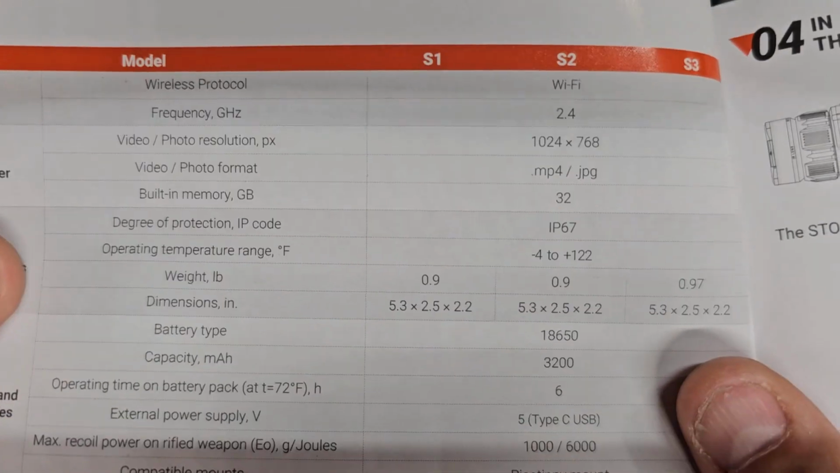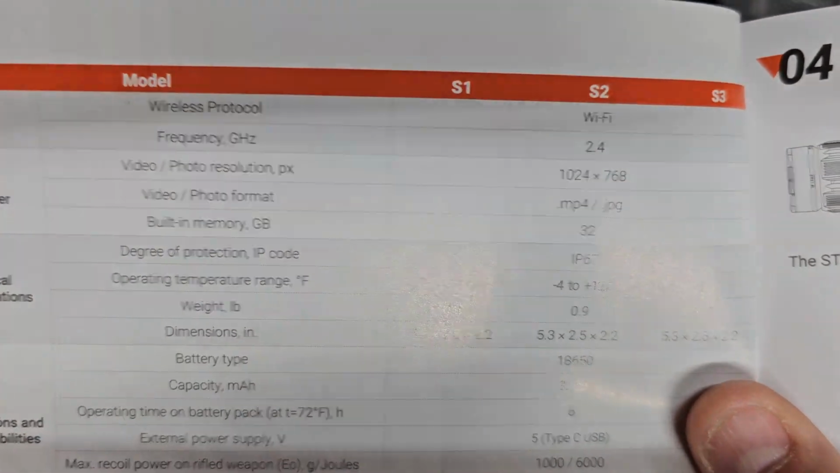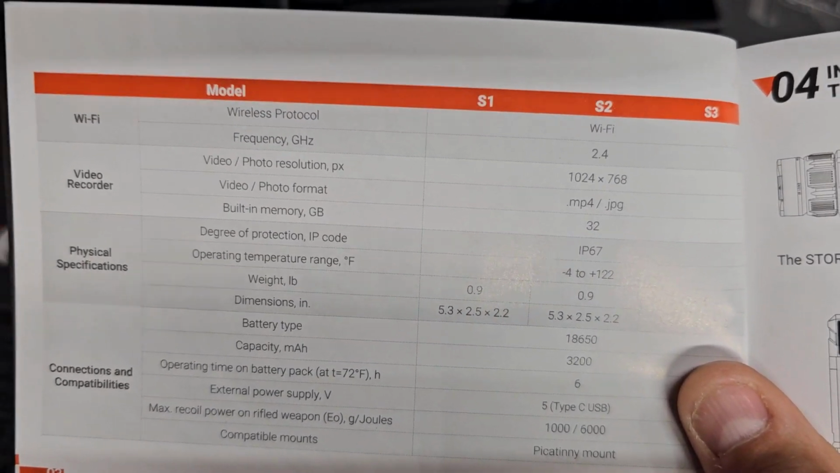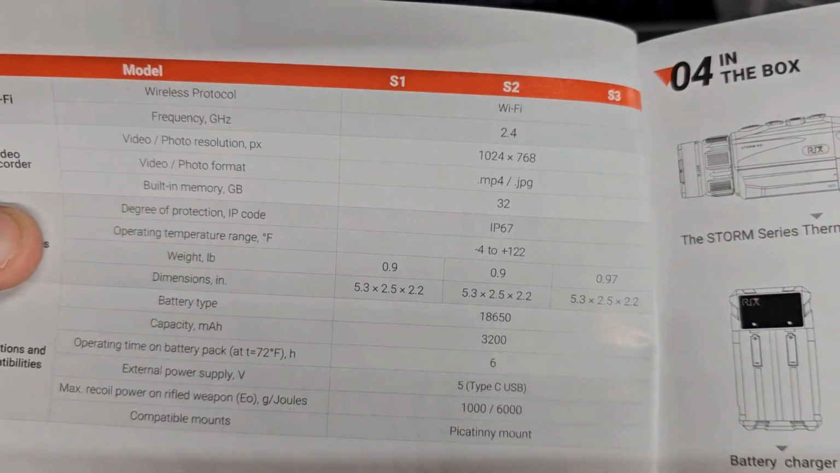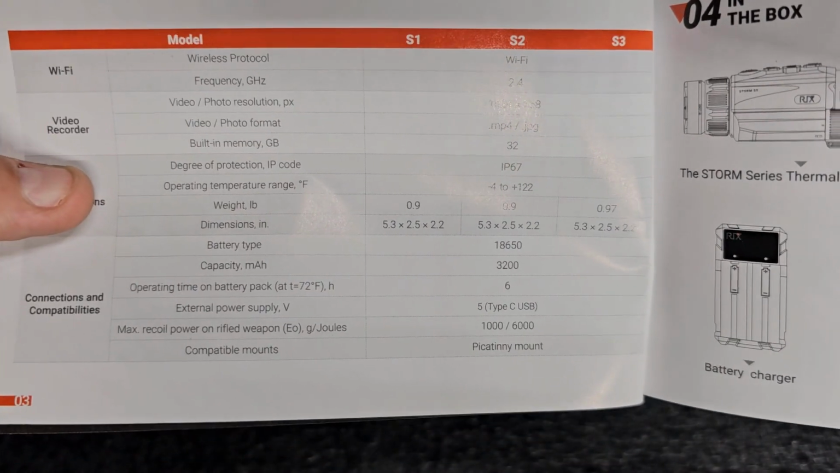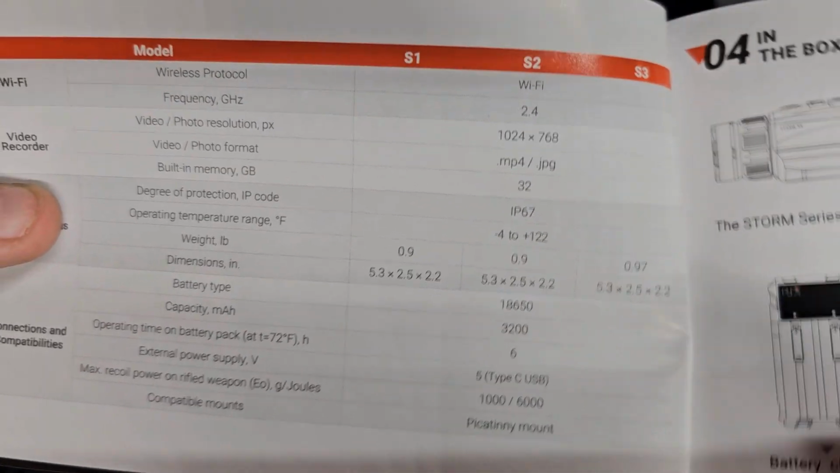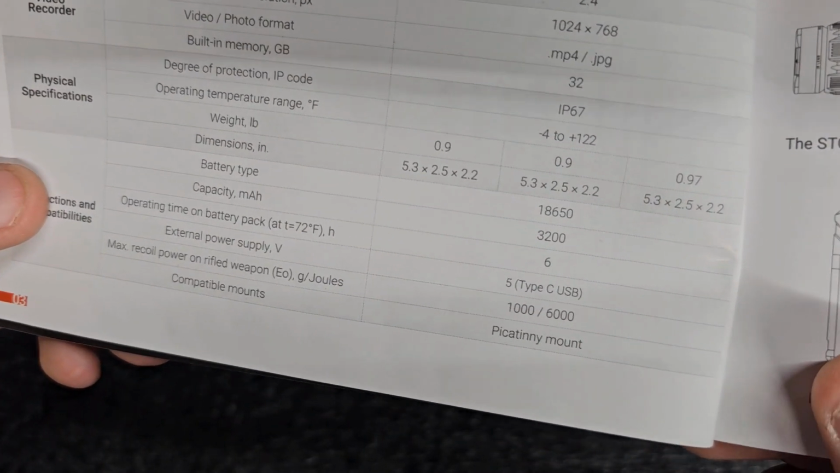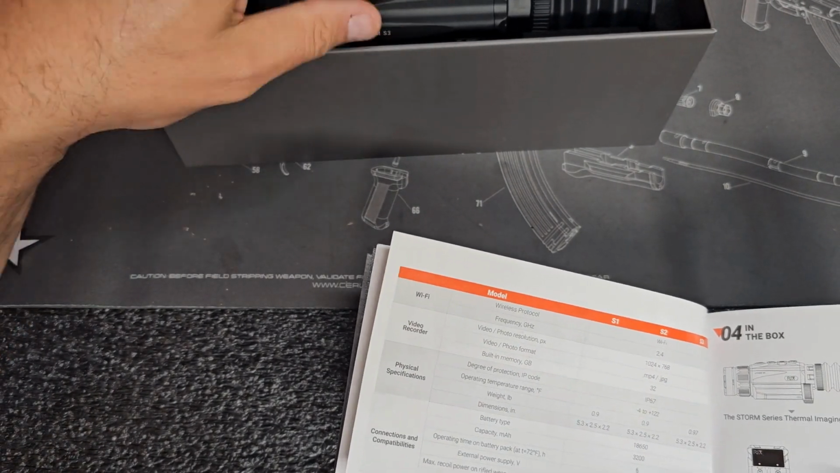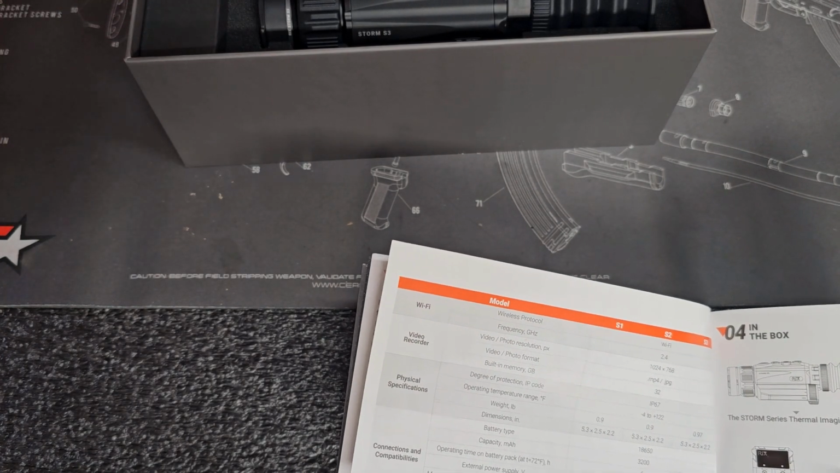All right. Standard Wi-Fi protocol. It is 1020 by 768 video. MP4 JPEG format. That's exactly what you want. A lot of times, some of these optics, they don't come with standard formatting on their video, audio, and picture files. So it's good to see that. A little less than a pound, and overall dimensions. Now, the cool thing about the RIX stuff is they're not overly large for no reason. They're fairly compact. They're totable. You can actually take the unit into the field.